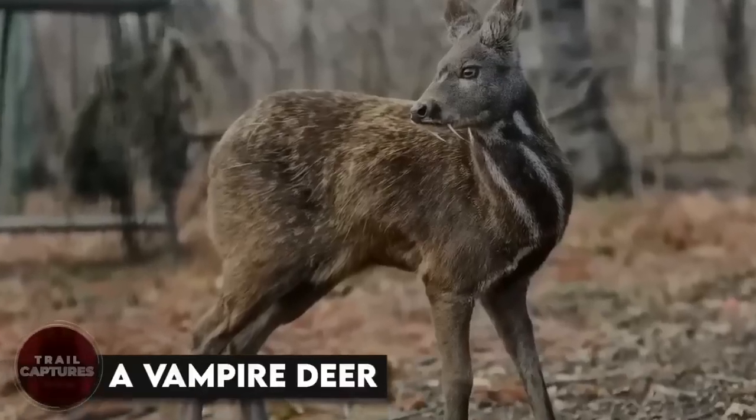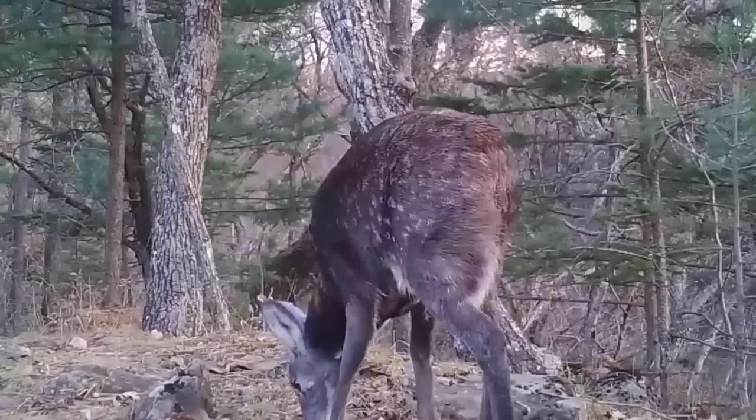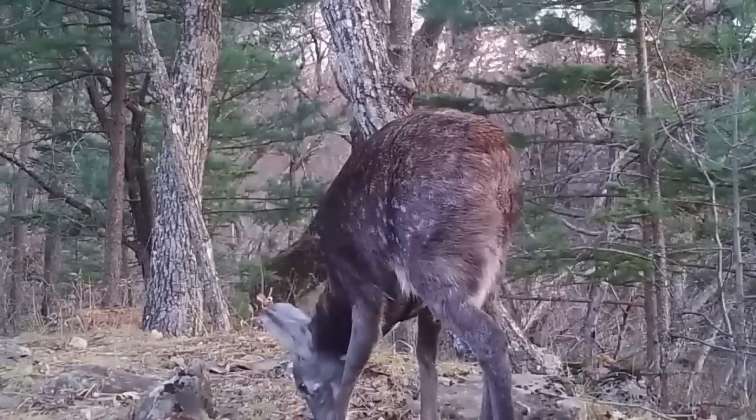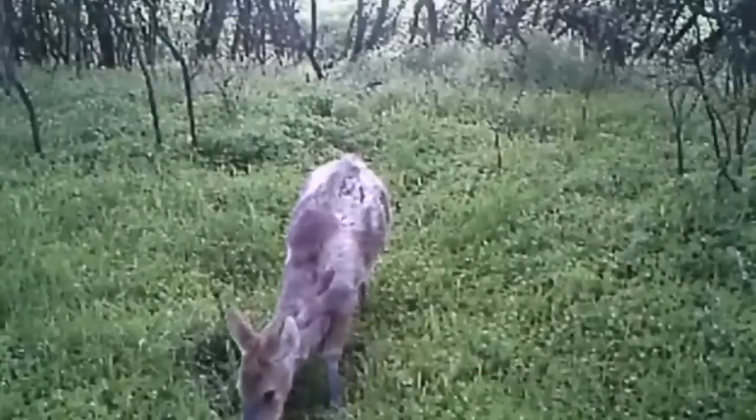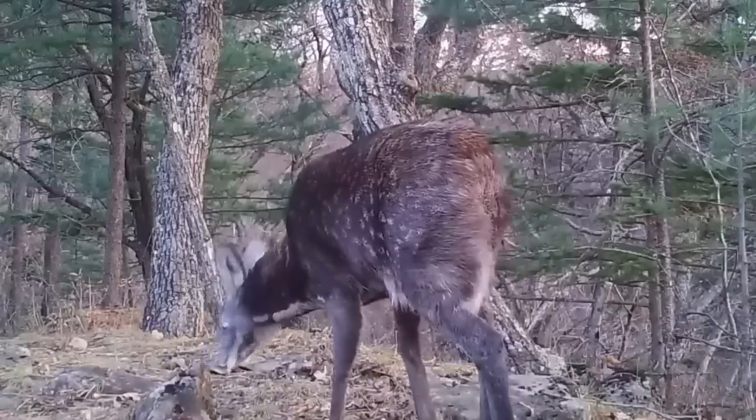A vampire deer. This trail cam footage shows a deer peacefully grazing on the ground. But if you think this is just a normal deer and nothing special, then let us tell you that it's no ordinary deer.